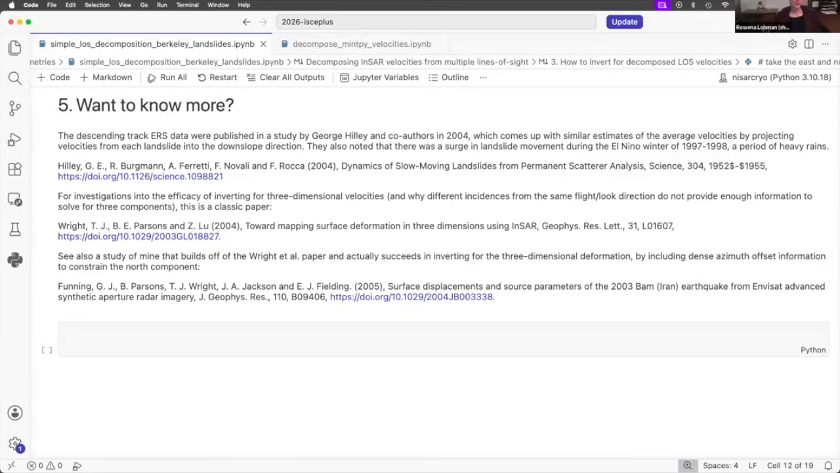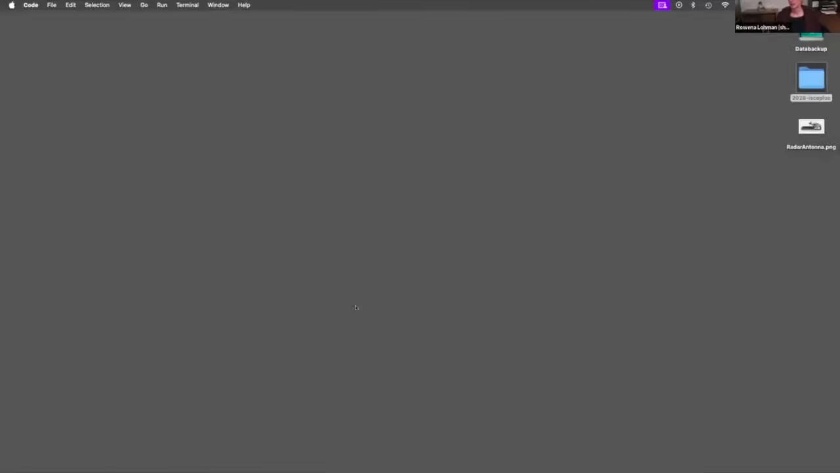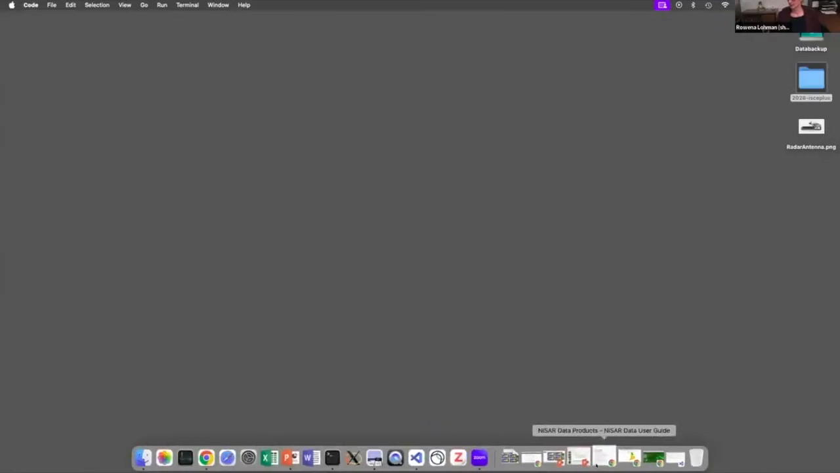Any other questions on this front? I'm going to stop sharing. Oh, wait, maybe I won't. Maybe I will share my. Yeah, talk about more soil moisture.